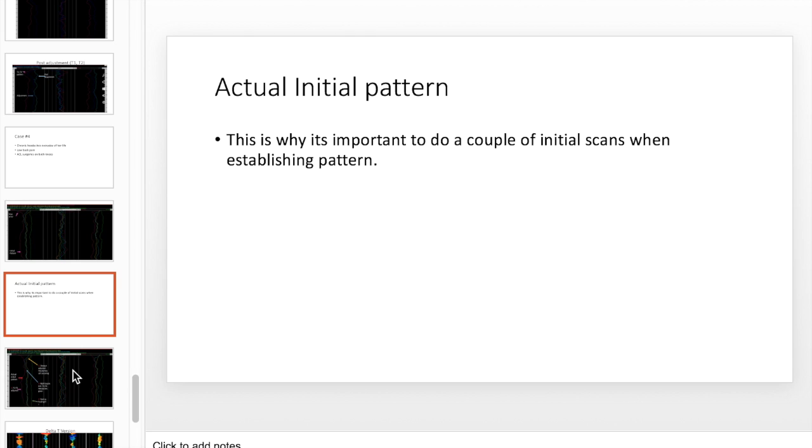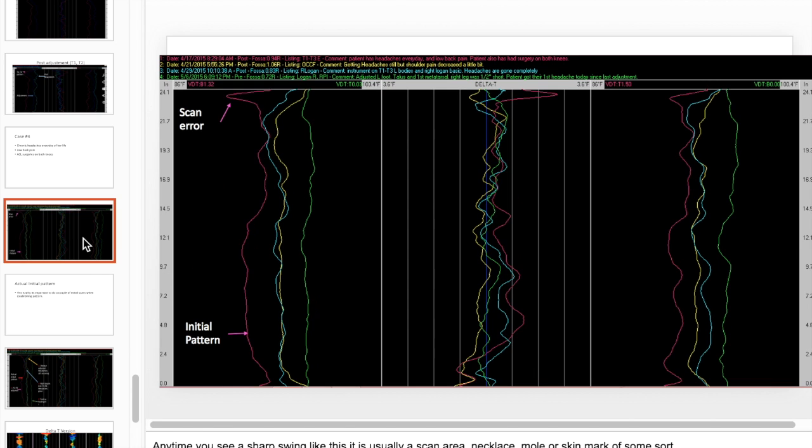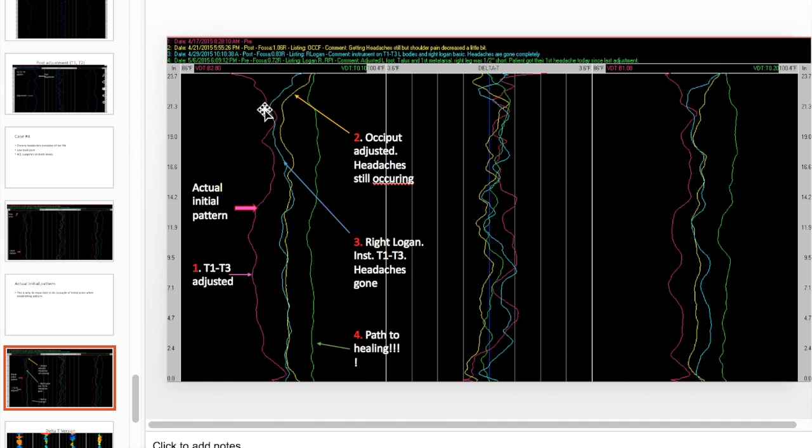That's pretty much what I just said. So here we go, this is really cool. That other scan I showed you was one scan, but this was her actual pattern that went the other way. If I did nothing and just had her wait a day and then scan, it wouldn't have been in pattern when she really was. So I adjusted T1 and T3.